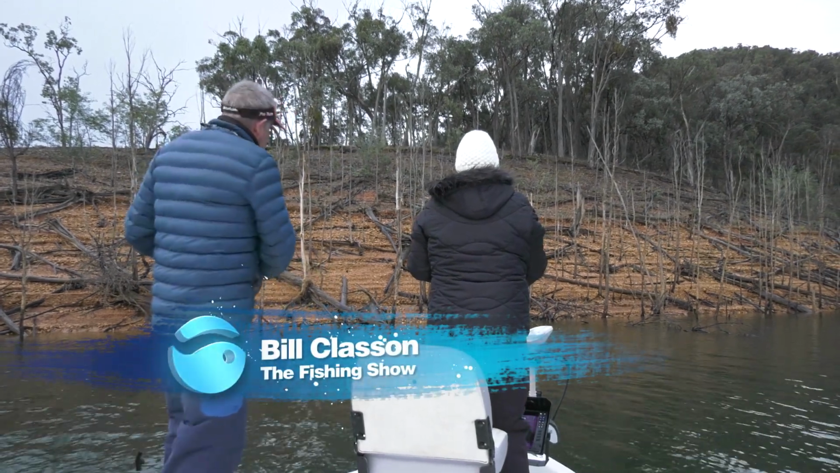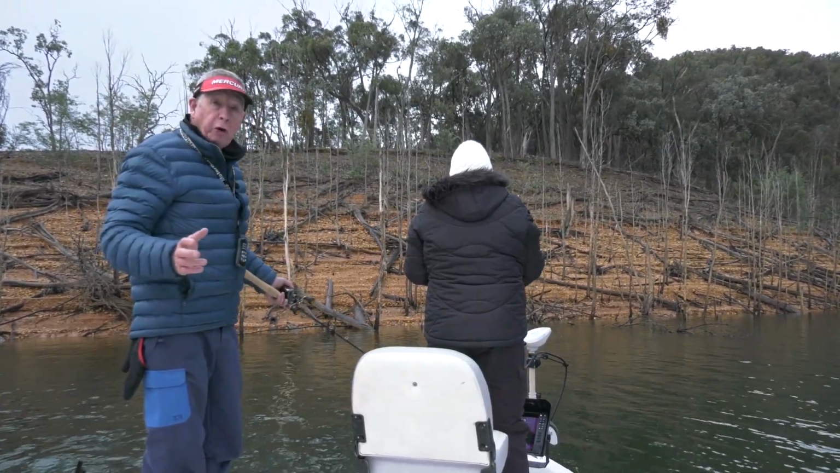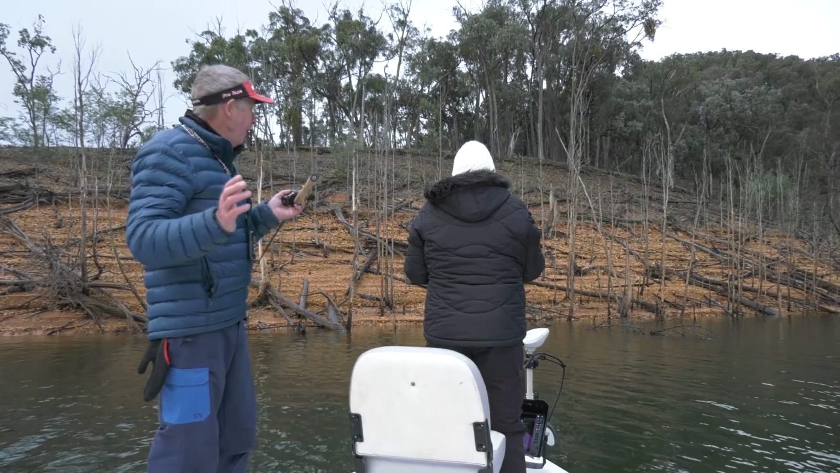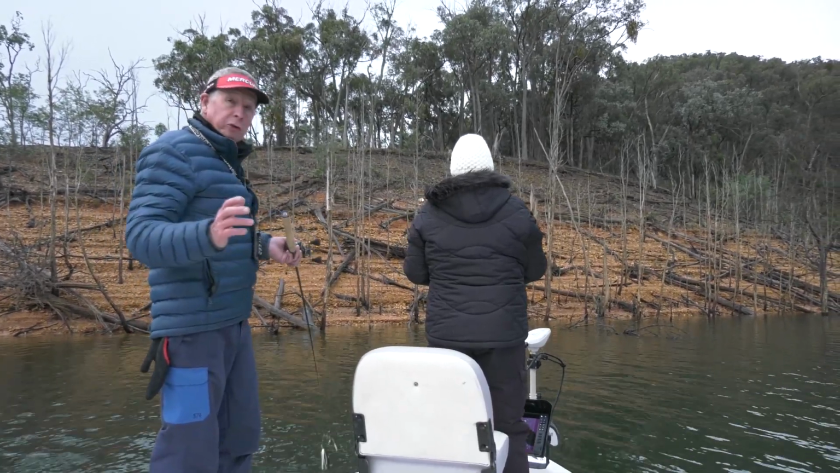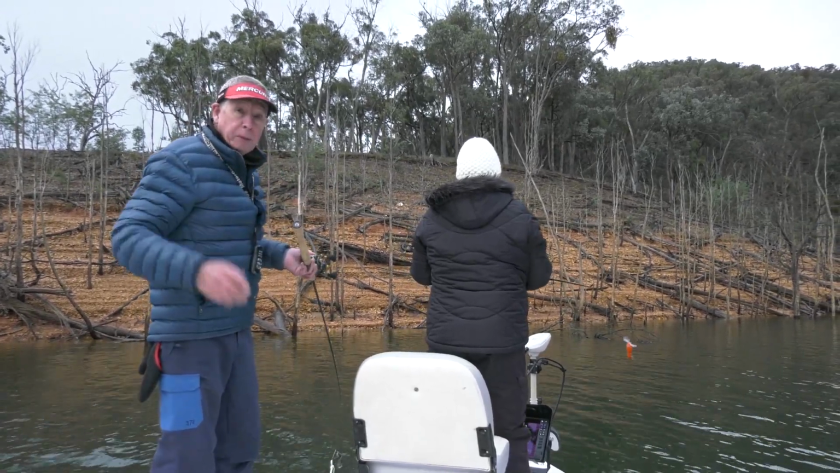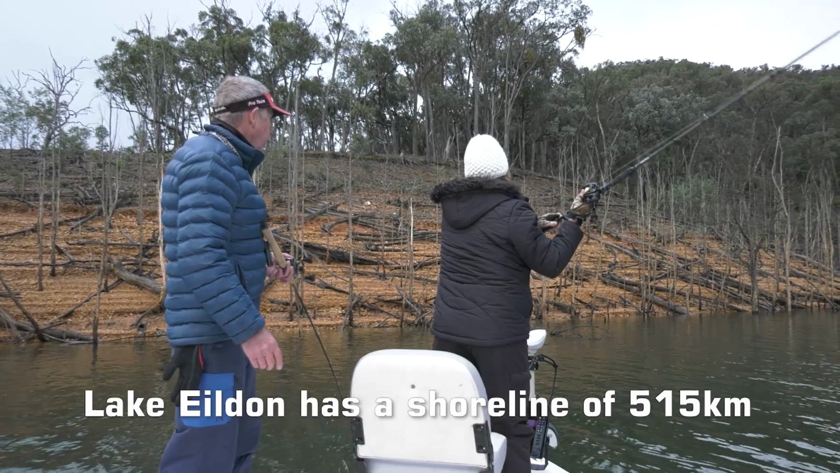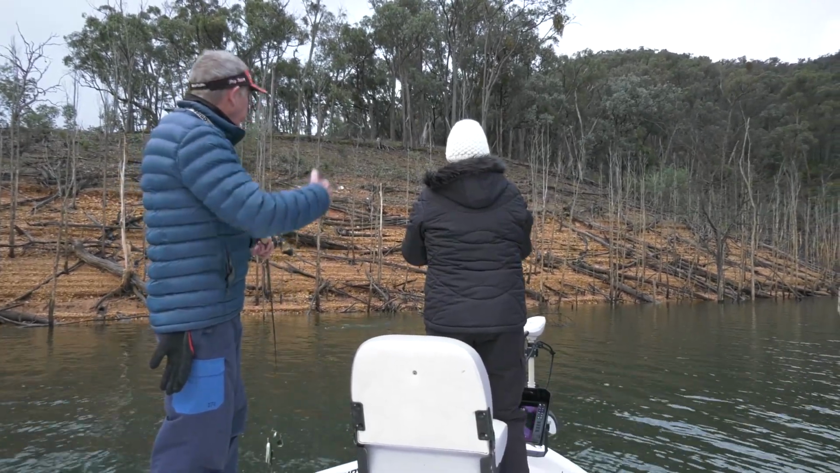Since the year 2000, Fisheries has put, I don't know, almost 5 million Murray cod into Lake Eildon. So you'd think there'd be lots and lots of cod to catch. Well, there probably are, but they're still very, very difficult. They don't bite all the time. You may be fishing in an area where there actually aren't any Murray cod, who knows. The shoreline length of Lake Eildon is huge, hundreds of kilometres long. So plenty of cod, but maybe a lot of water in between each one.